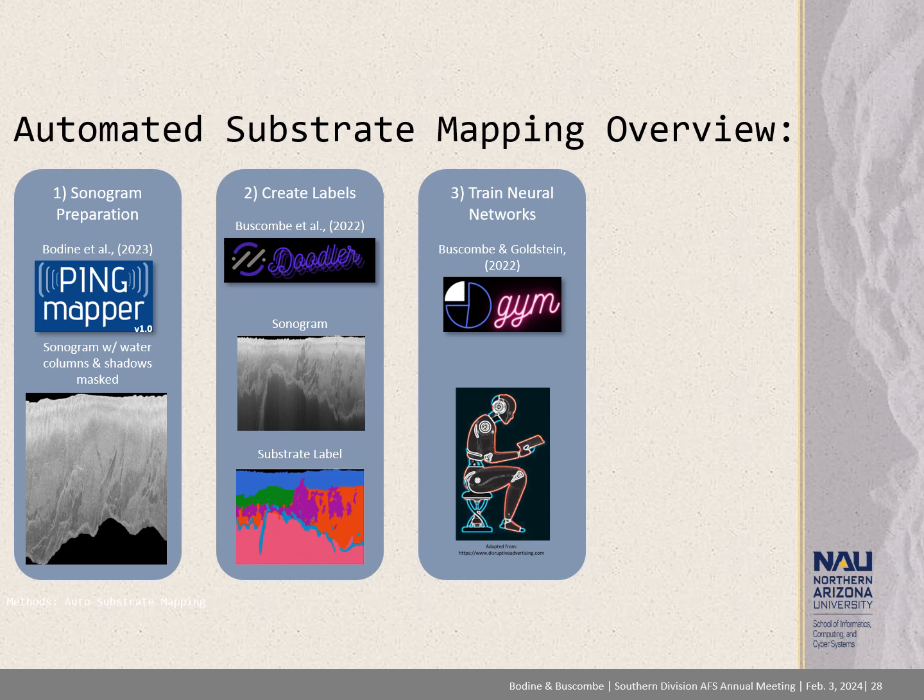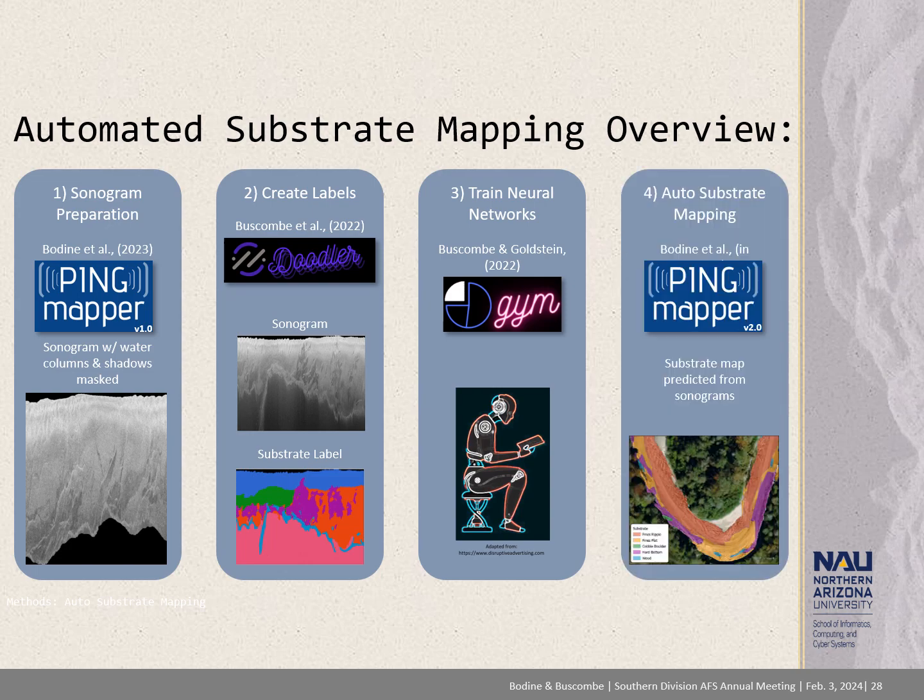The Doodler set was then used to train neural networks in another of Dan's programs called Segmentation Gym. Once the computer was trained to recognize the features it was presented in the training set, it was then programmed to complete the process in an automated workflow. This automated routine has been built into PingMapper version 2.